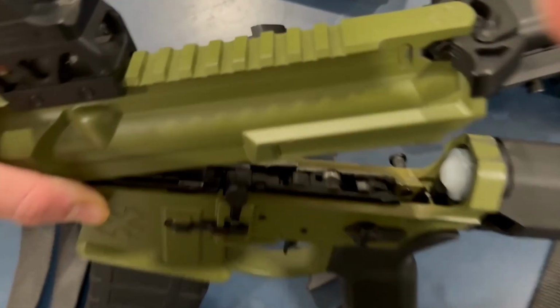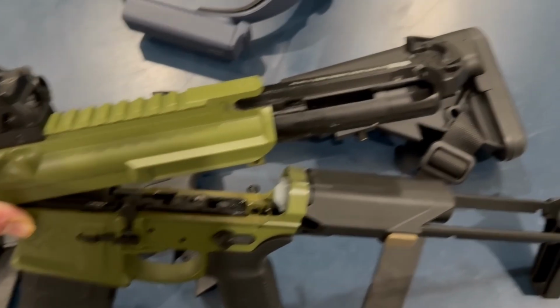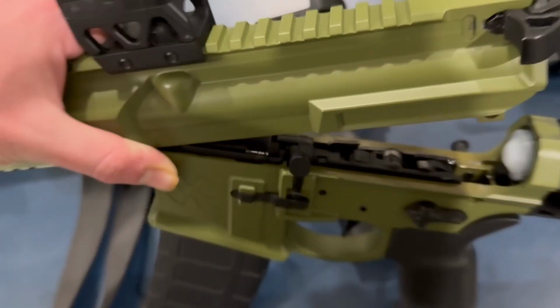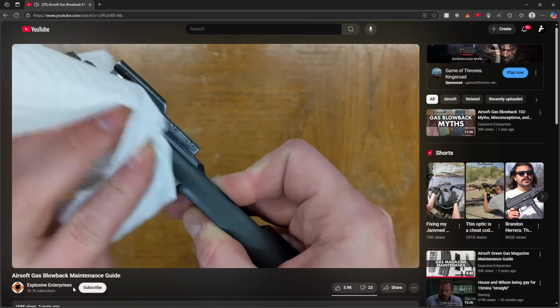To keep the guns running reliable, a level of maintenance is needed. These take apart just like the real thing, so I honestly find it enjoyable to maintain. Explosive Enterprise has some fantastic videos on this, and is way more qualified than me to be talking about it.